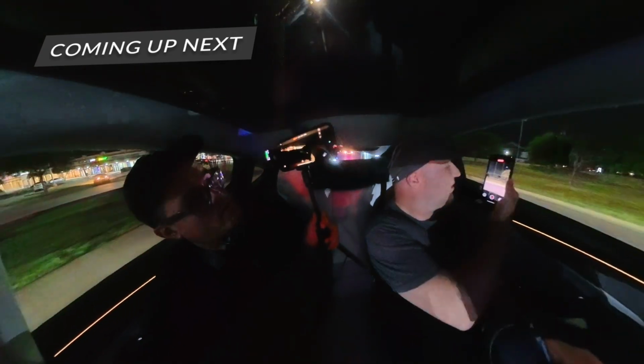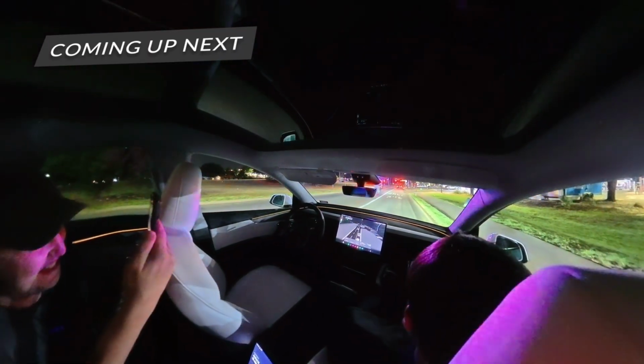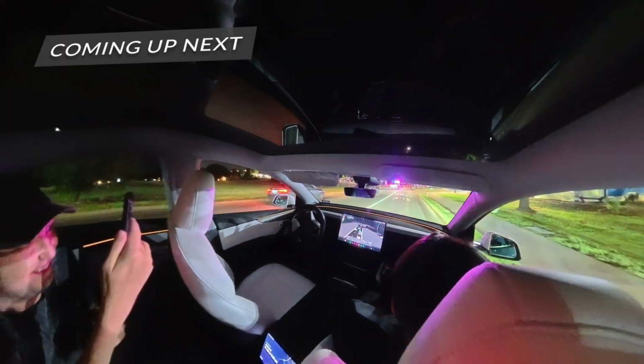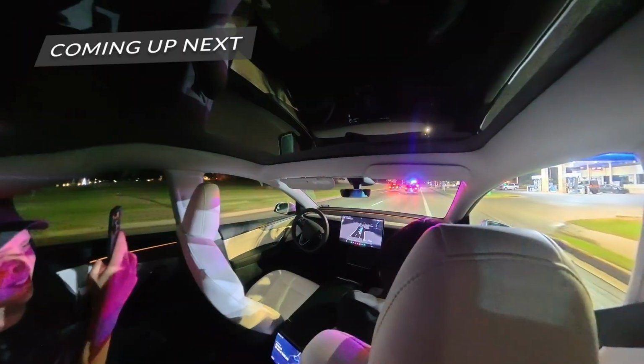So, yeah, we literally had... It pulled over. Yes, it pulled over. Oh my gosh. Let's go. The Robotaxi just pulled over for the ambulance. And back on the road. And it's back on the road.